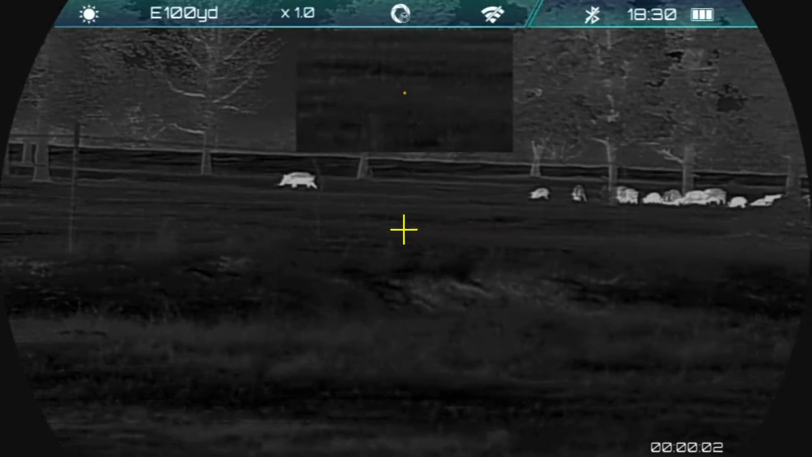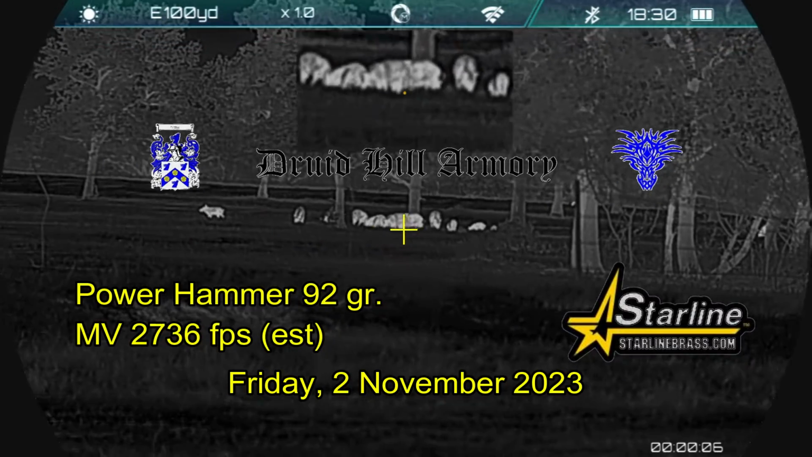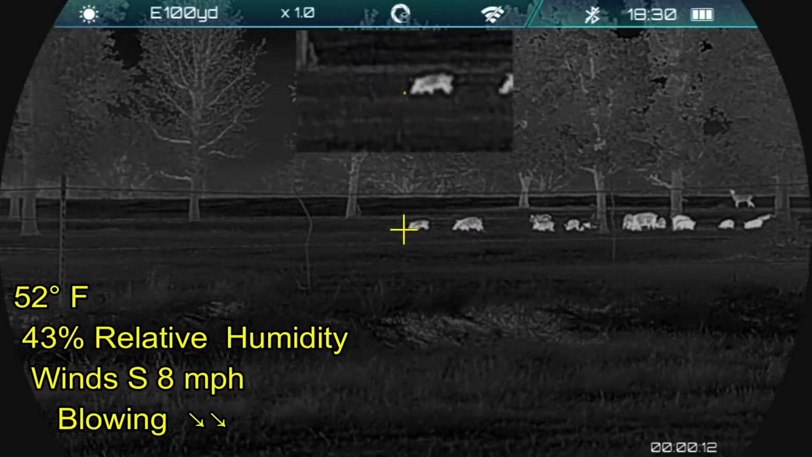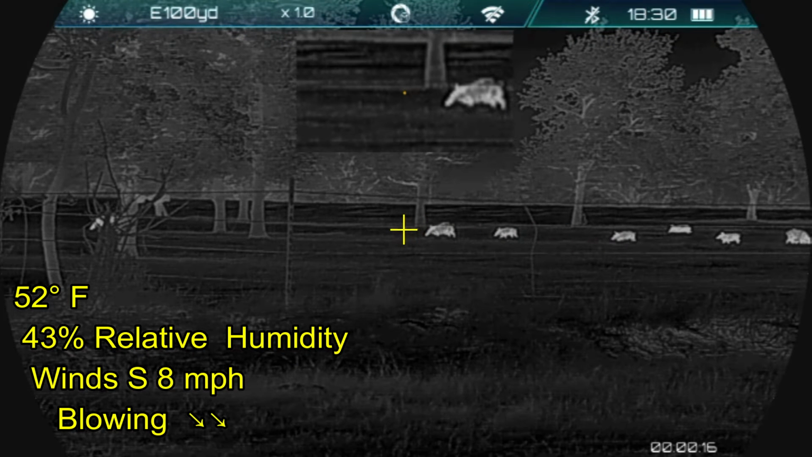Two days later on the same property, and I'm going to be using the same Power Hammer 92 grain bullets loaded by Druid Hill Armory into Starline Brass. I've got a nice little sounder of hogs there across the fence. The wind is in my favor, but the hogs are taking off. And I'm going to freeze things right there.